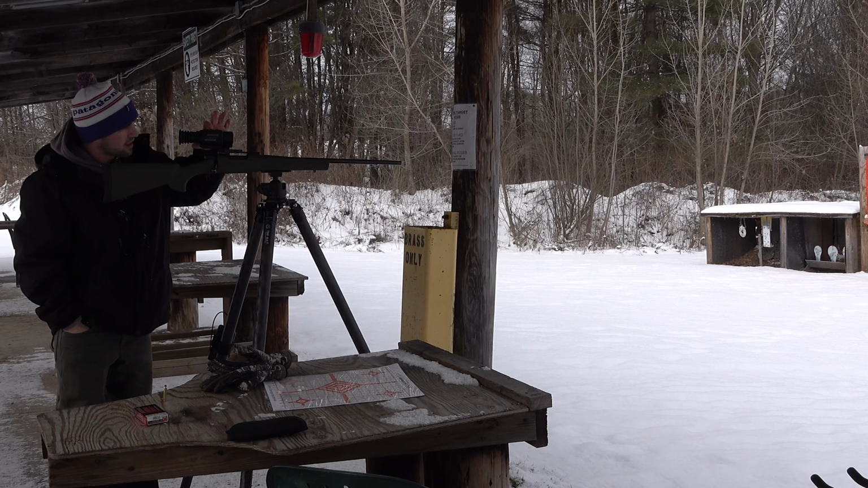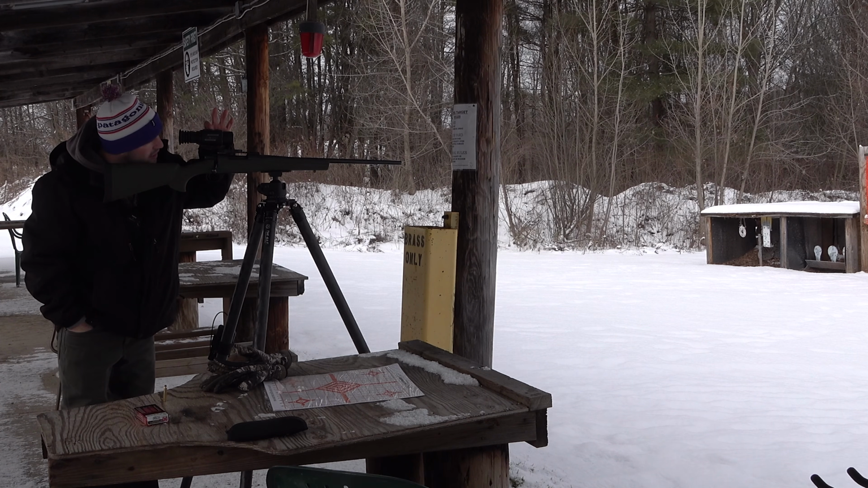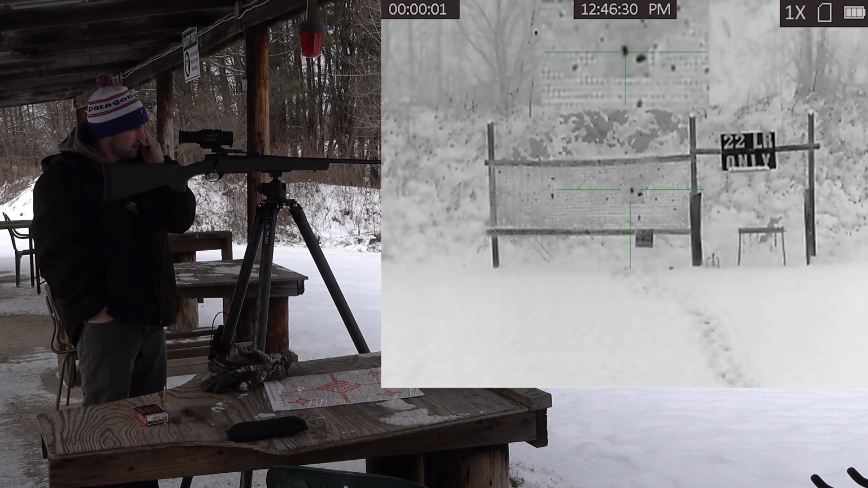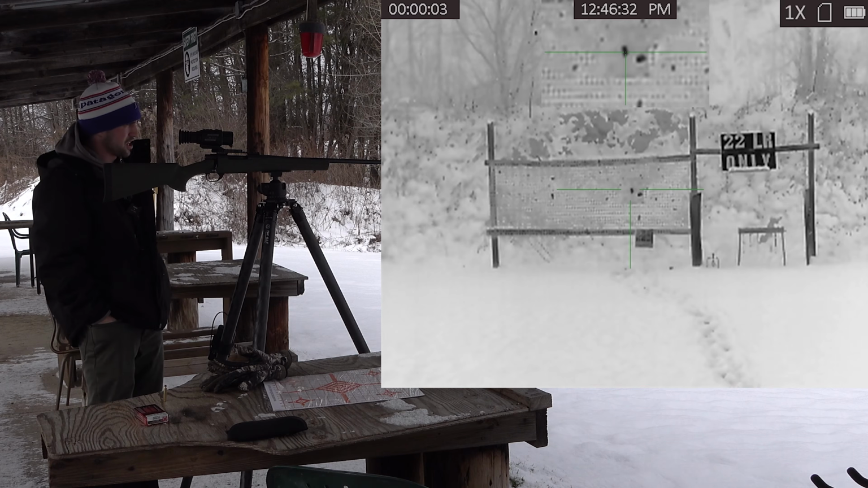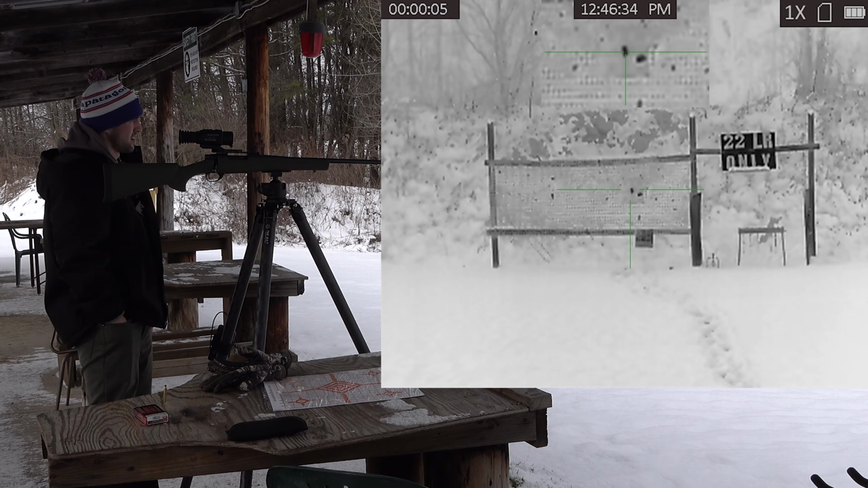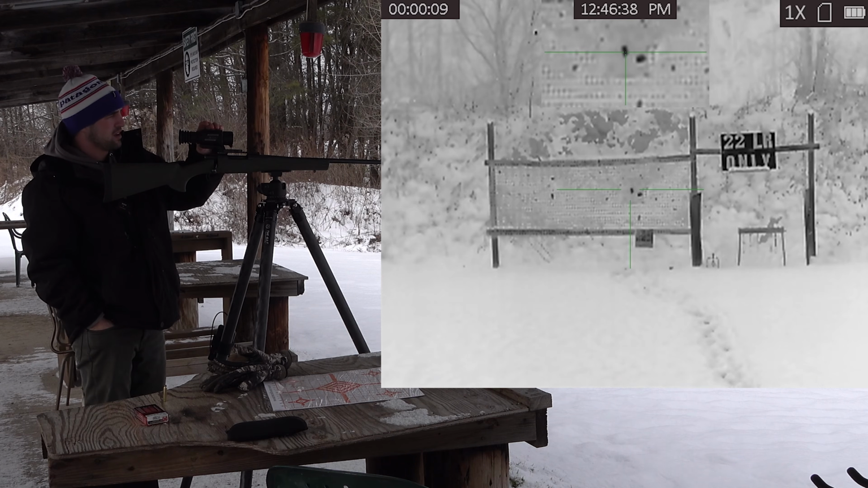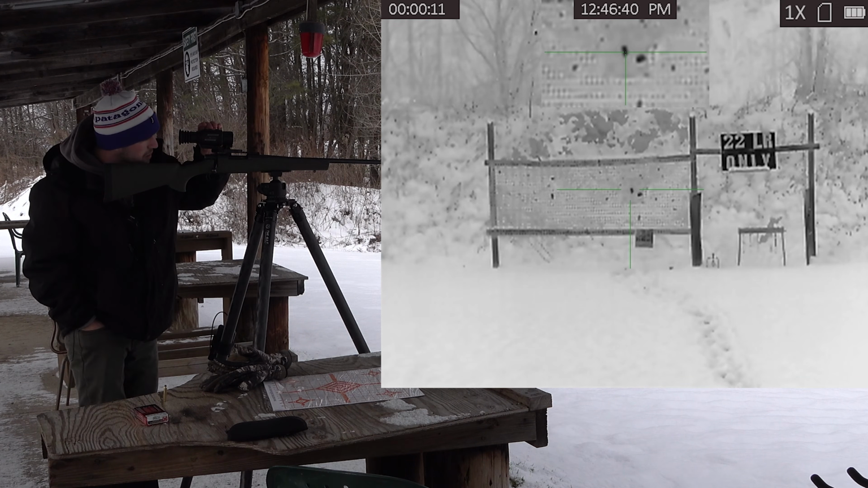So I'm going to record that for you, just to show you where I got it holding. So it's right there, right on the center hot hands that I just shot at. And then now I'm going to, you can't do this while recording, or I would, but I'm going to move it over to that other one you can see on the paper now.